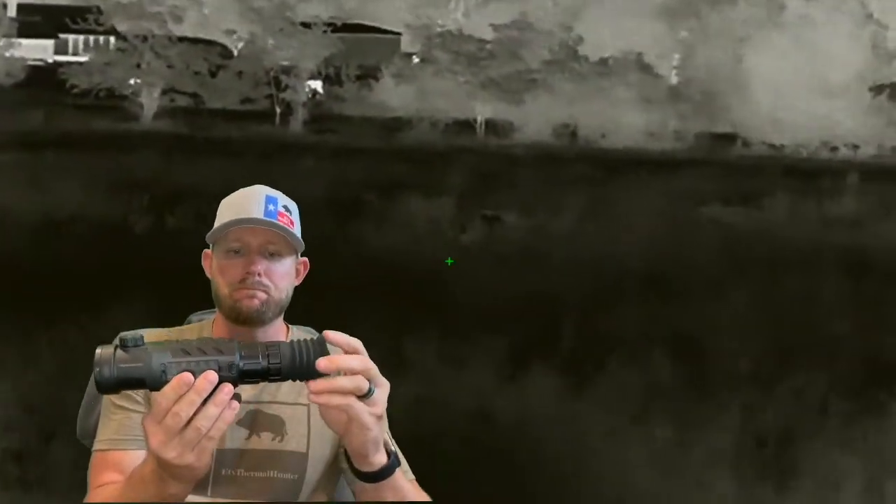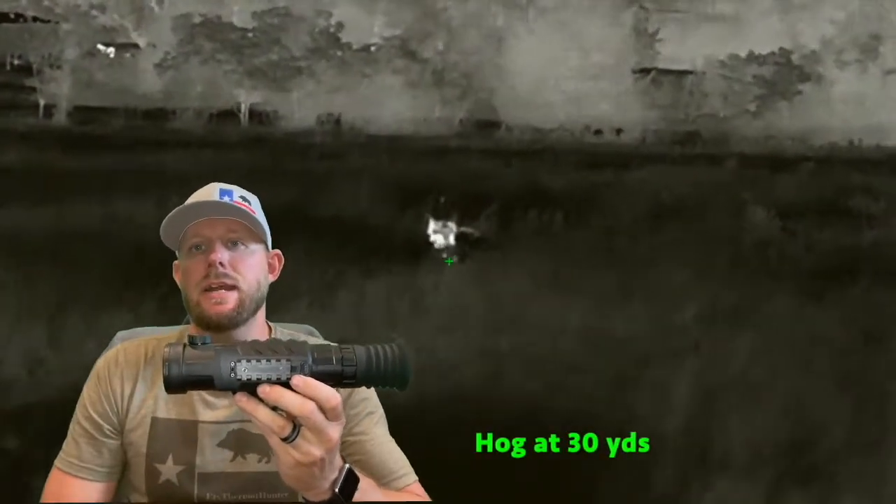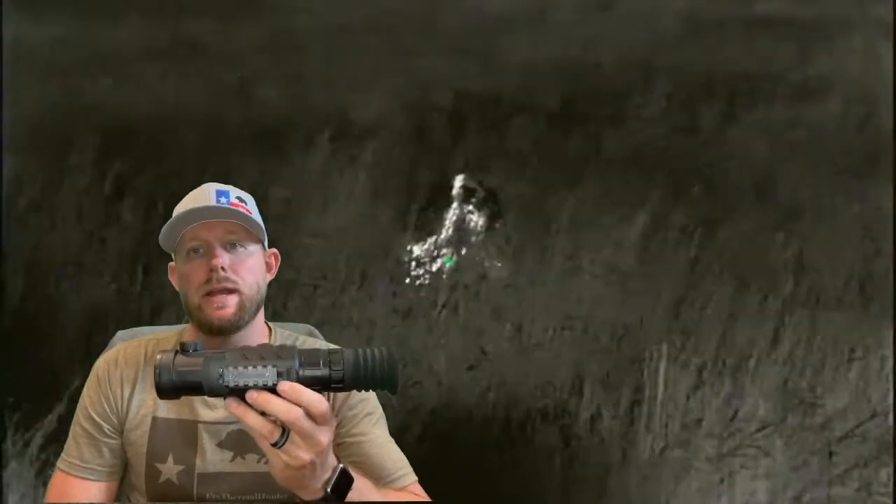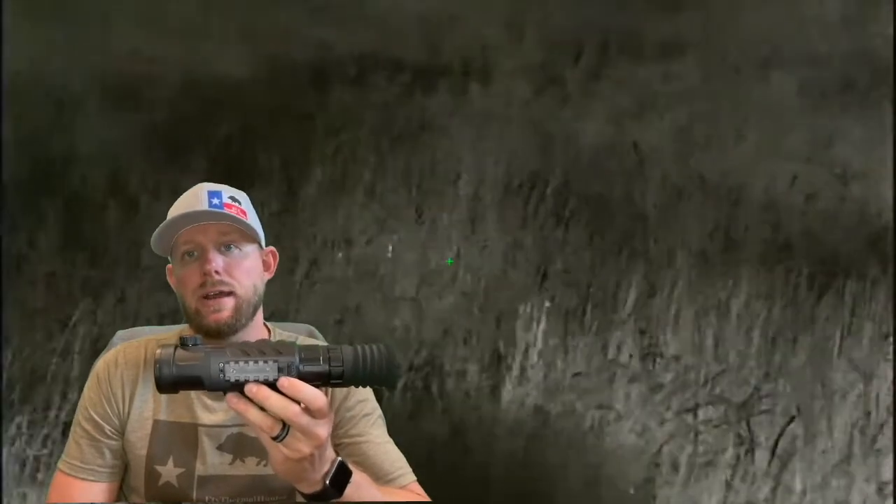A couple things I want to go over. Like I said, it's a 35mm objective lens. It has a 5-year warranty through InfiRay USA, or Iray USA, excuse me. It's got a detection range of 1,975 yards. It's rated up to a 300 Win or 7mm mag caliber. It's got built-in picture-in-picture, built-in video recording, and image capture. It's got built-in Wi-Fi. Built-in Wi-Fi allows you to connect to the InfiRay Outdoors mobile app.